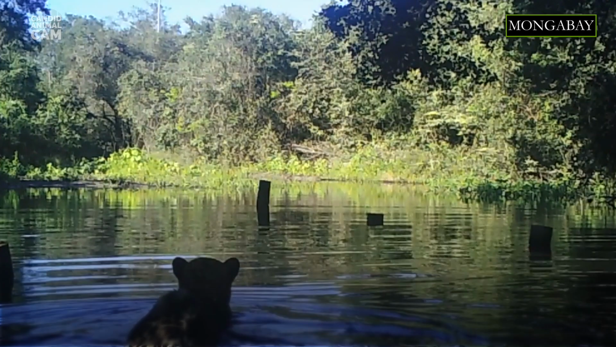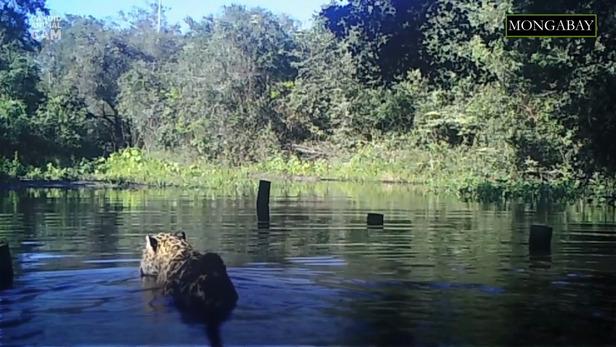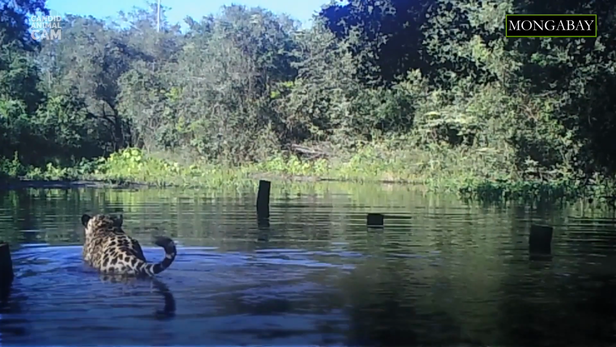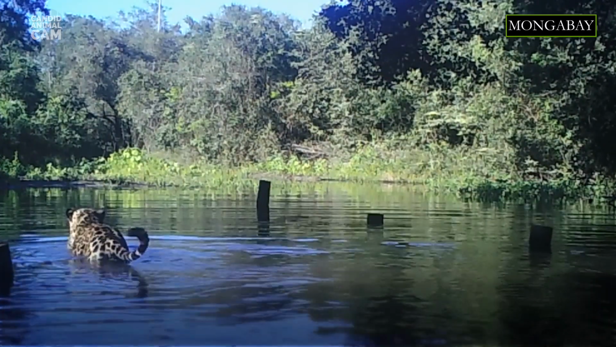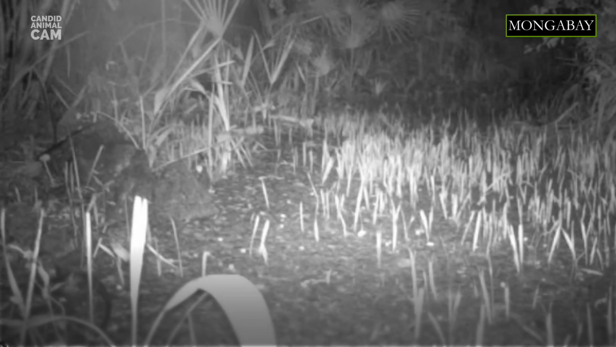Their jaw is extremely strong. They have the third most powerful bite of all felids after the tiger and lion. And unlike many other cats, jaguars are great swimmers. They even ambush their prey in rivers by leaping into the water and catching them. Jaguars are capable of carrying a large kill while swimming. In rivers, they hunt fish, turtles, and even caimans.